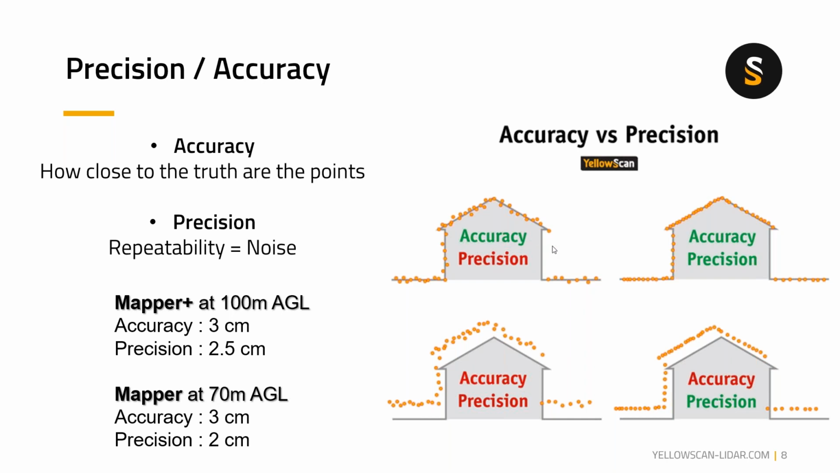If you get good accuracy but poor precision, the points are pretty well attached to the surface of the object you want, or the house here, but it's quite noisy, right? And if you have good accuracy and good precision, you can see all the points are very neatly laying on top of the surface, the top of the house. For poor accuracy and poor precision, I'm sure this is not the type of data you would like to see. It's basically unusable, a pretty poor point cloud.